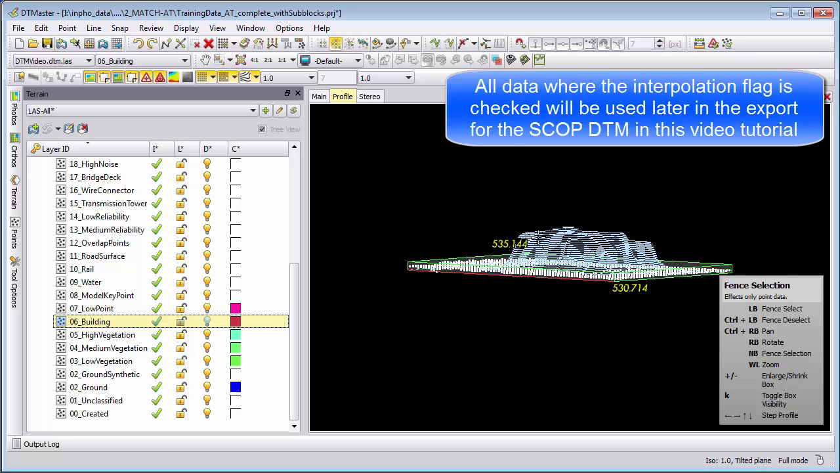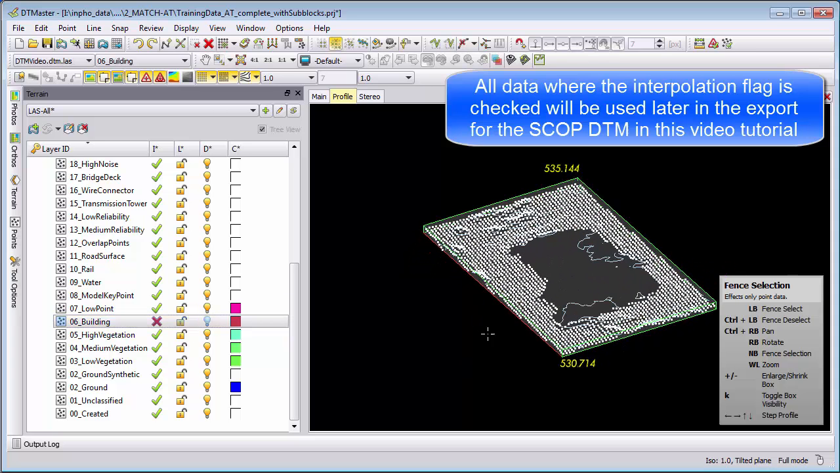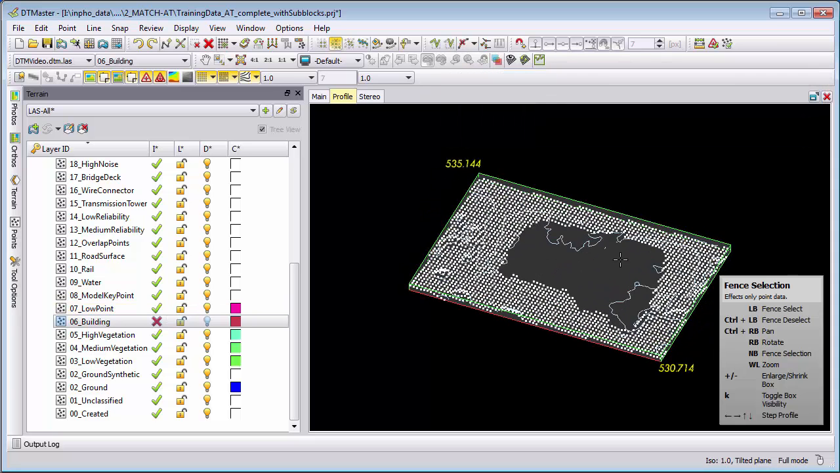So with the interpolation flag, the data is gone, not visible, but used for interpolation. Very important later on when we generate our final result for SCOP DTM, then we also need to check which layers are activated for interpolation. And then of course it would be the same.